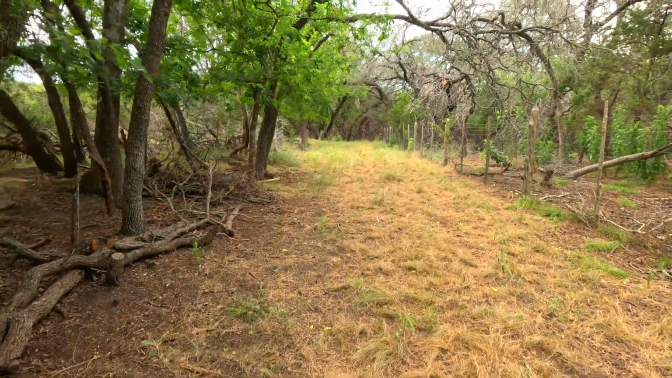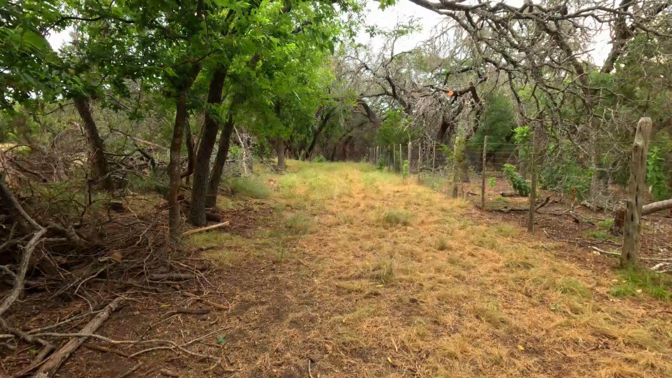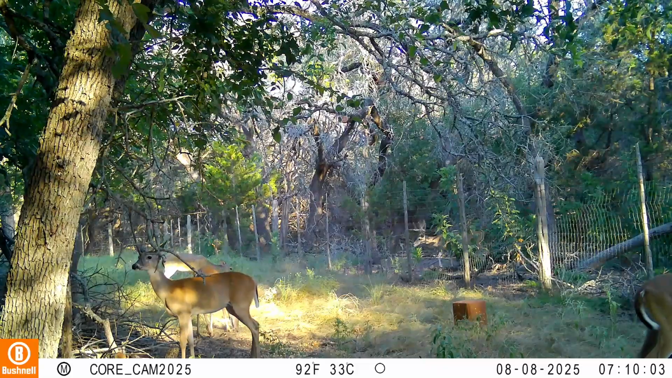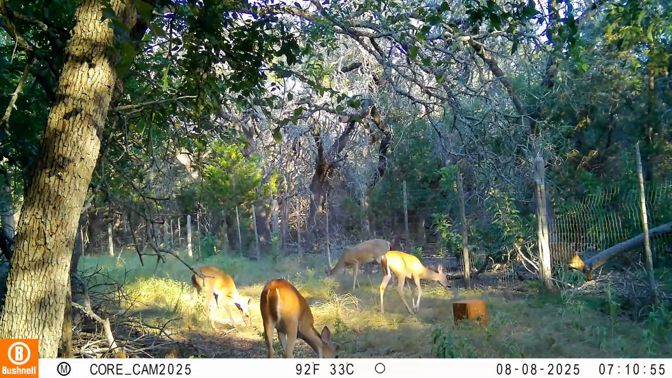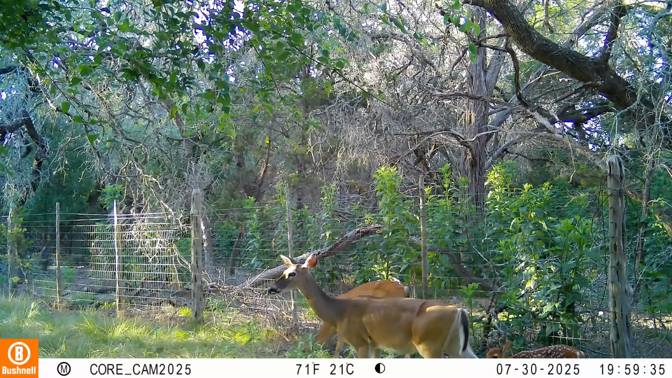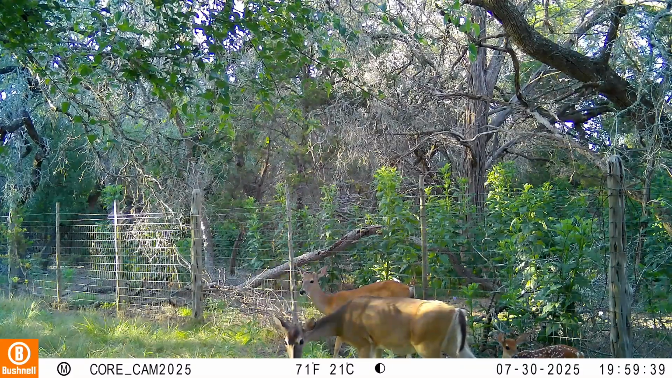So whitetail deer are the classic North American deer, and they're found in every county in Texas. In the summer, their coats are reddish brown, and in the winter, they turn grayish. Bucks can weigh anywhere from 100 to 200 pounds depending on the region, and they grow a new set of antlers each year. The rut, their breeding season, happens in the fall and after about 200 days of gestation, does will drop their fawns in late spring or early summer. Whitetails usually have one fawn a year, sometimes twins, but one is the most common.